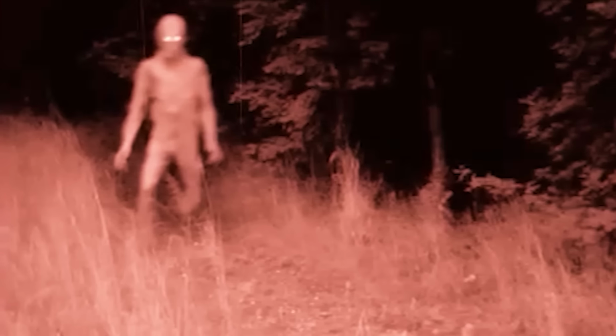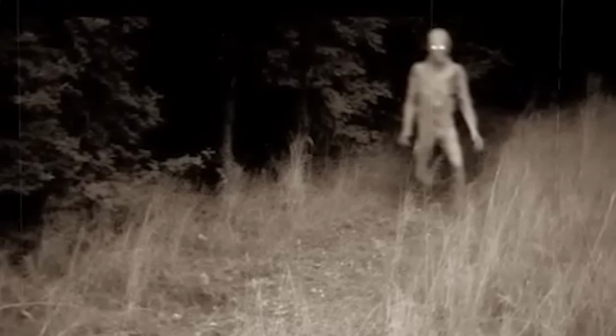The creature's outline is blurred, a phenomenon typically associated with ghosts or spirits, not cryptids. Is this image a hoax, or is there another explanation? The truth remains elusive, leaving us with more questions than answers. Join me in exploring this enigmatic capture, and let's unravel the mystery together.